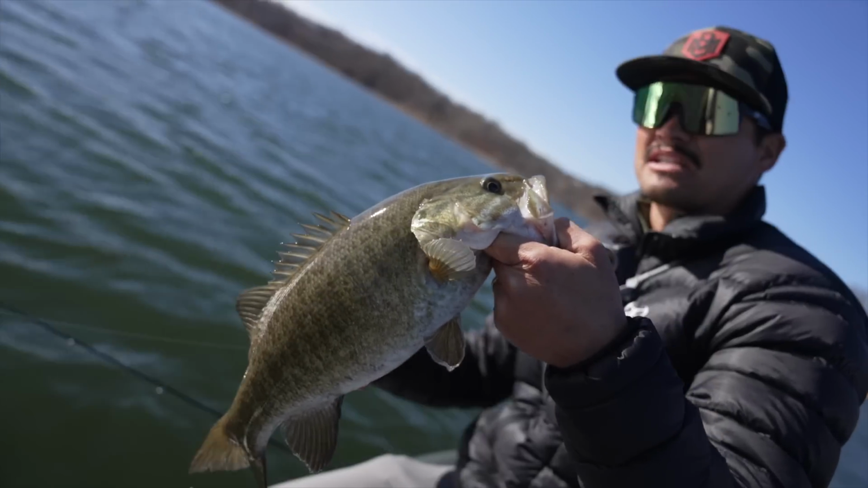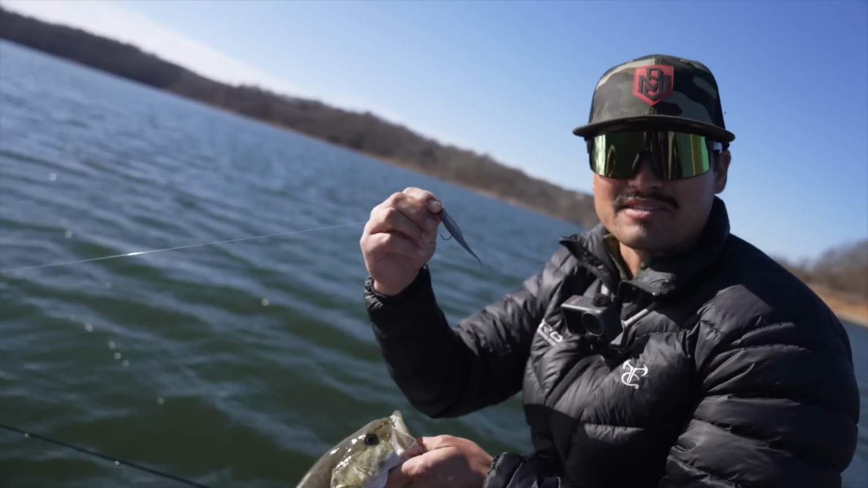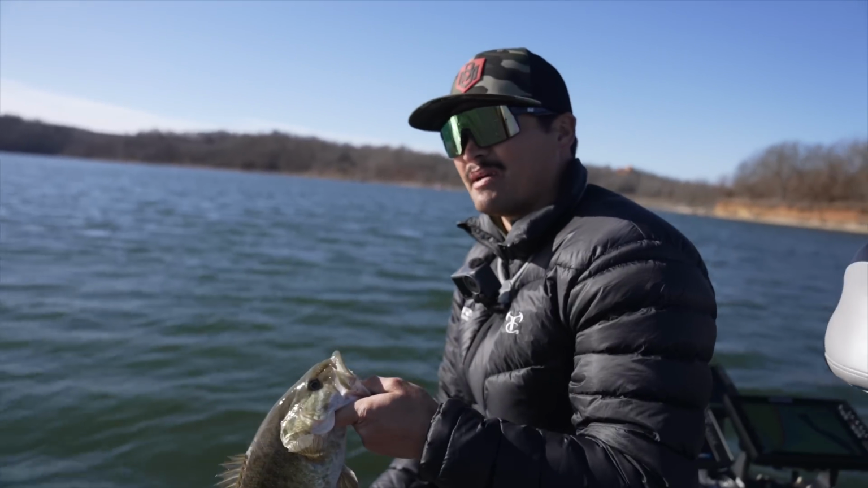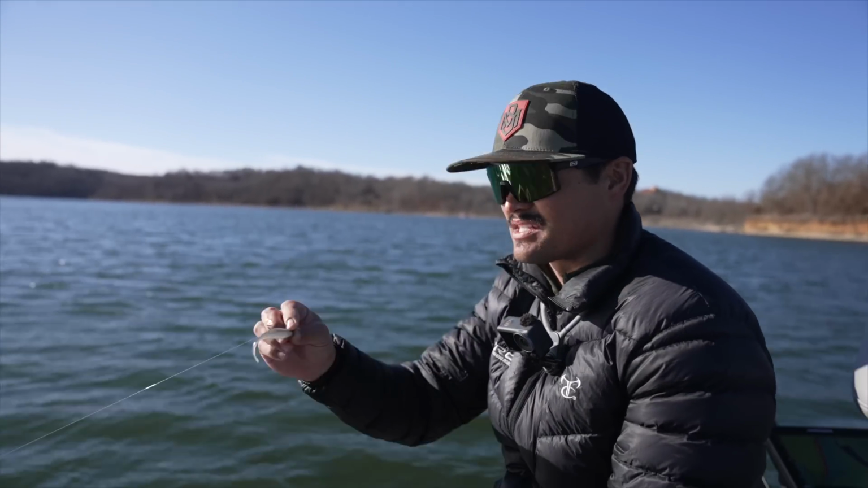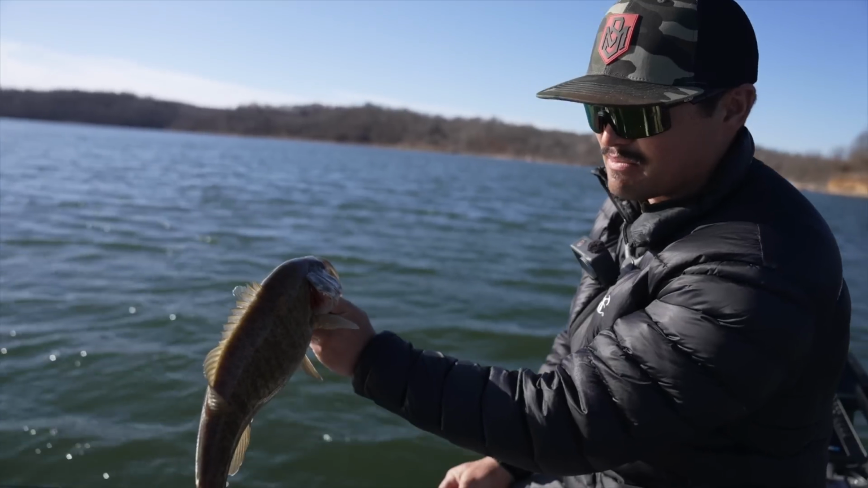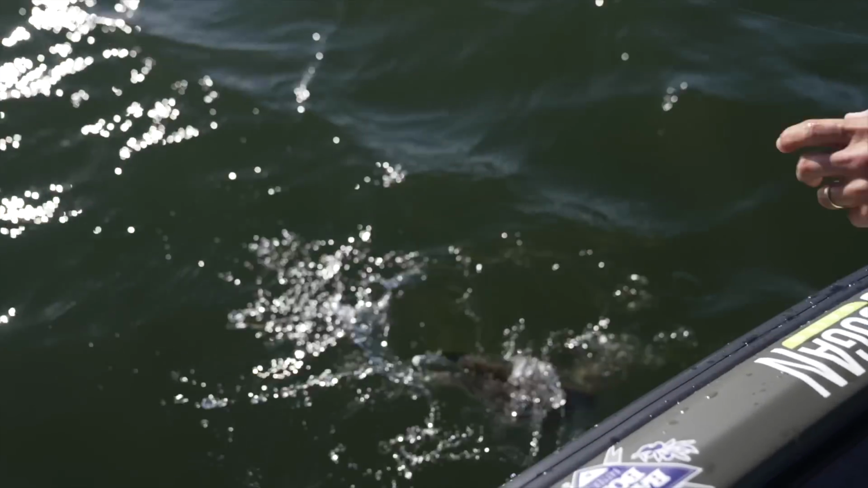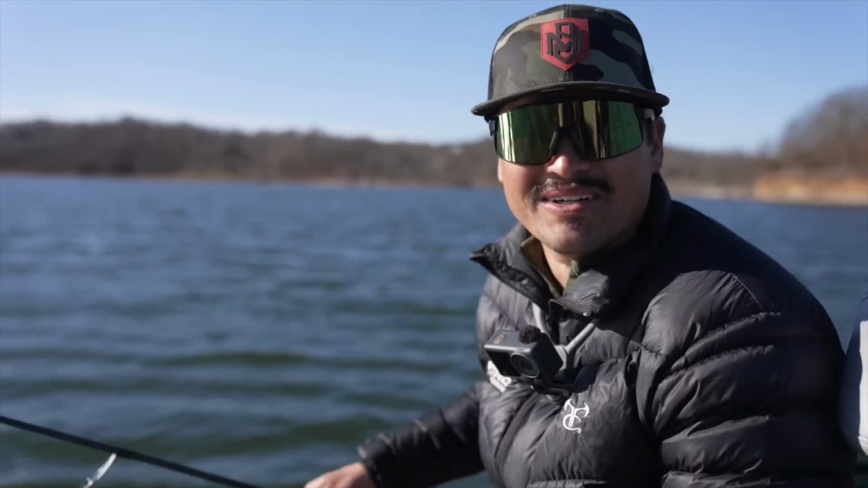Gussie won the Classic doing this right here, and he taught us well. That is awesome right there. That's what's cool about smallmouth, especially down here in the south. When you put something like this in front of them, they absolutely smoke it. I want that bigger one. There was one that looked like 6, 7, 8 pounds that followed me. That was cool.